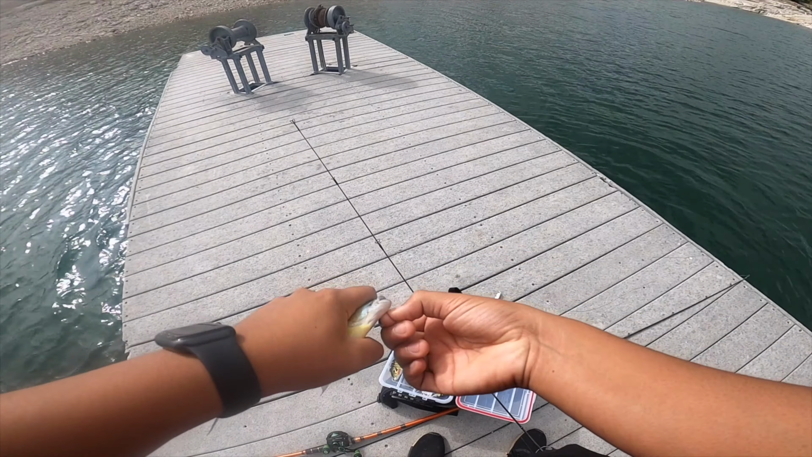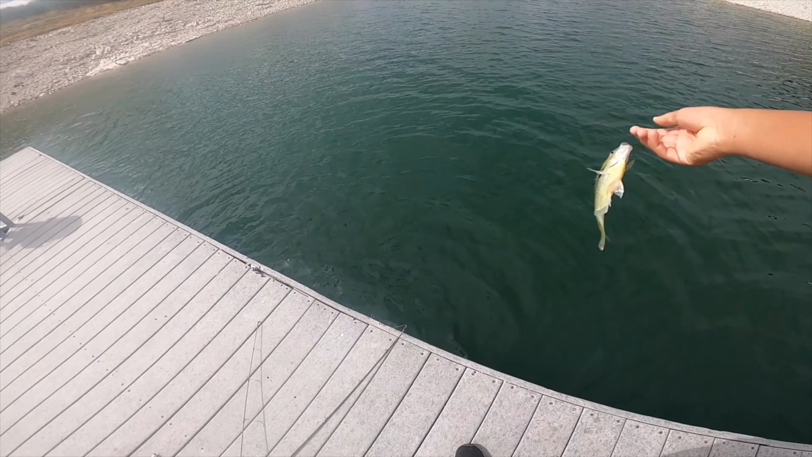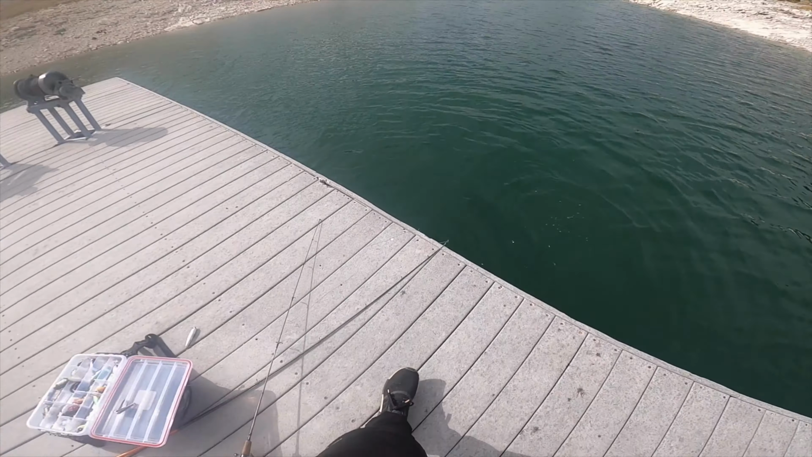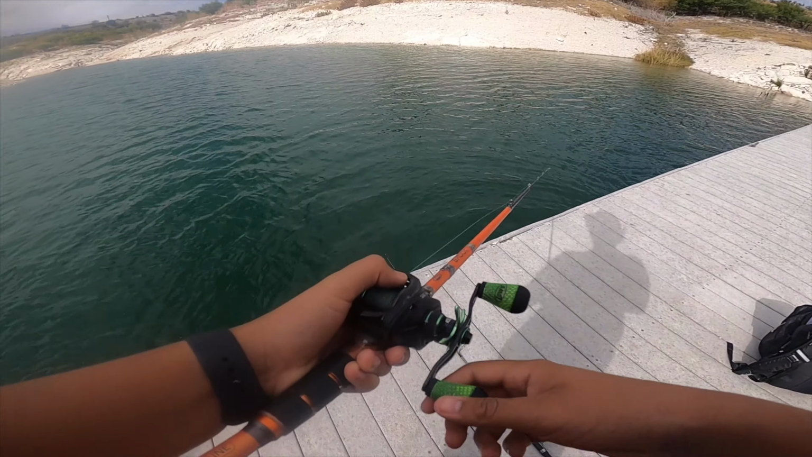What is this? Third bluegill of the day. Hook came right out. Not a bad fish. Probably the smallest one of the day. Back in the water he goes. Still pretty decent size. I'll take it. I'm getting bit.